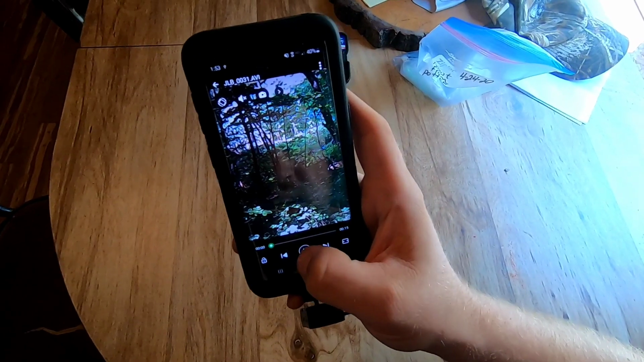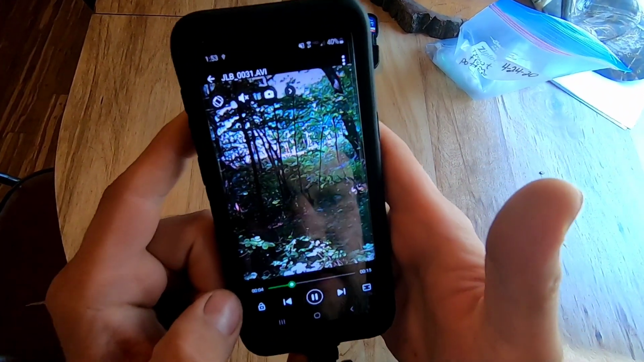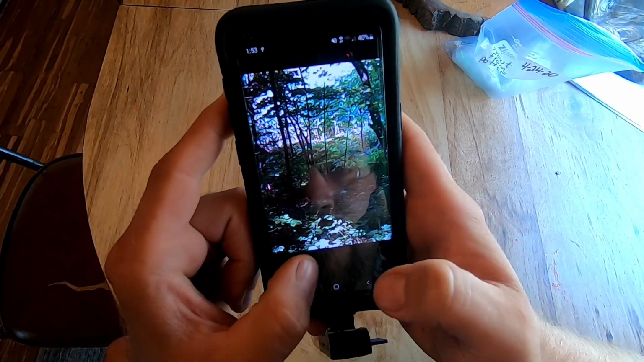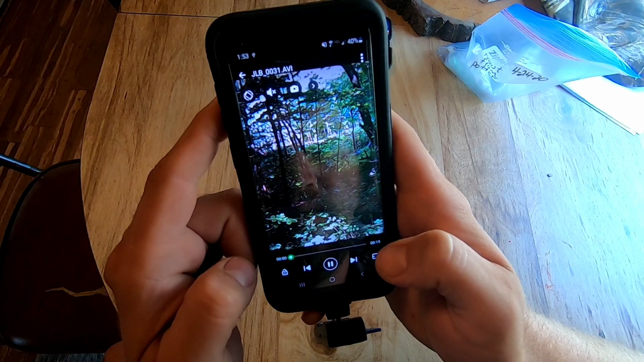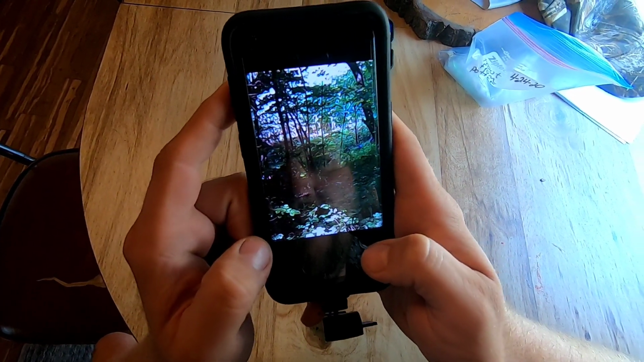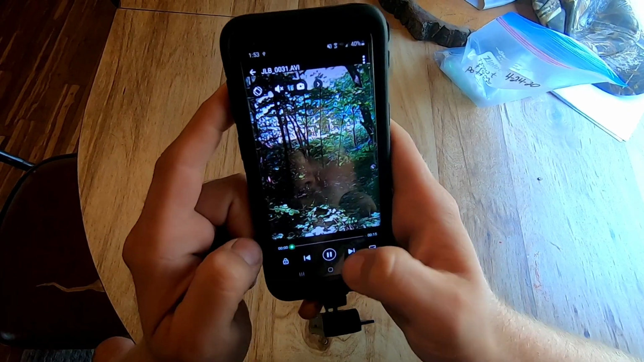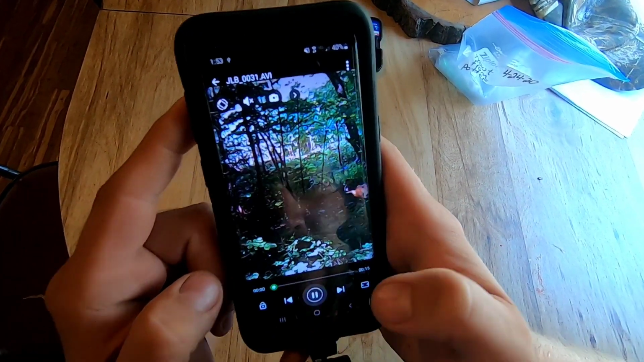5 on one side. It looks like he has 5 on the other. That is a big 10 point. Yep, big 10. Big 10 point there, guys. That is a good buck.